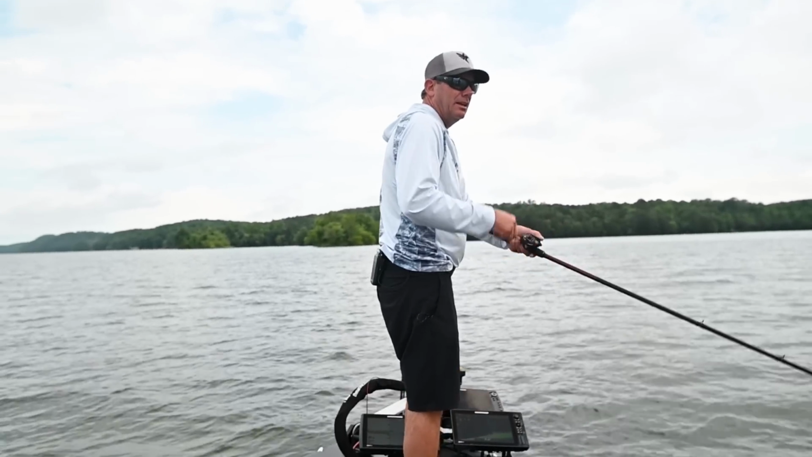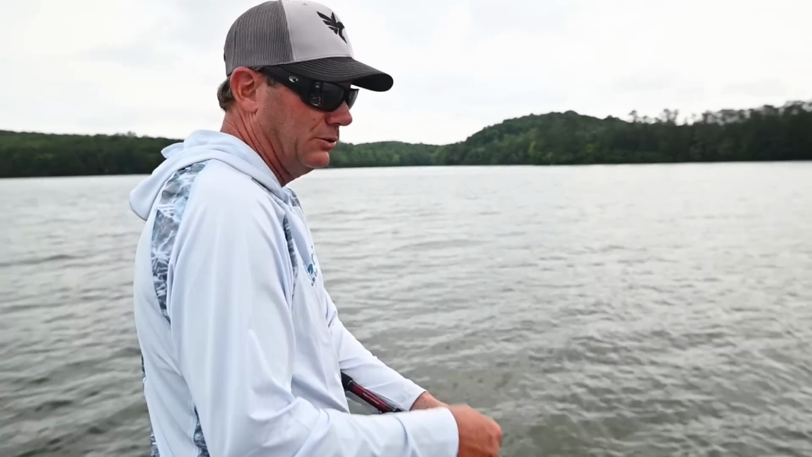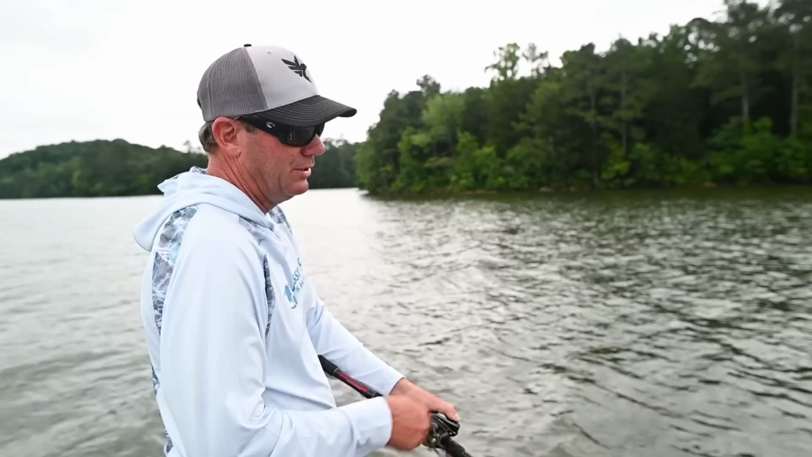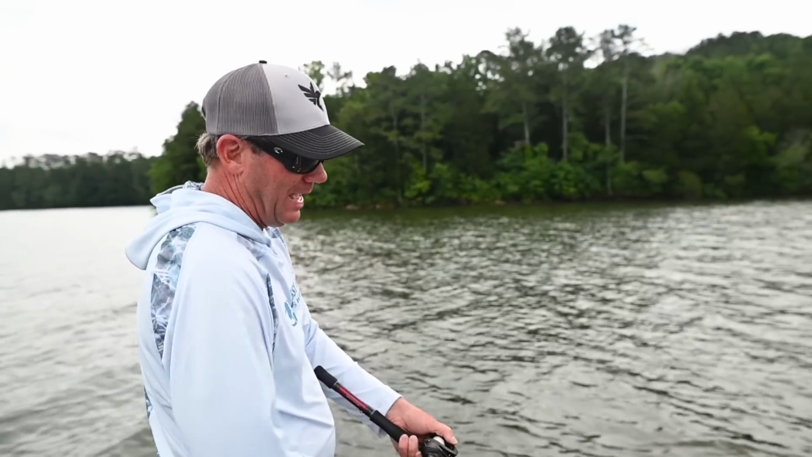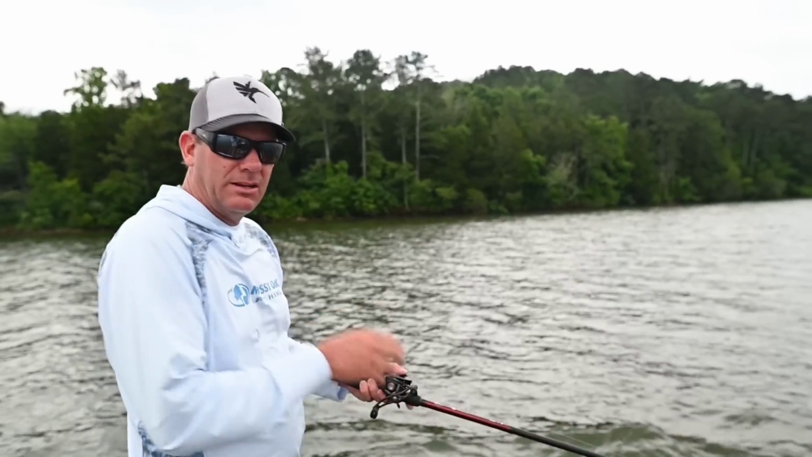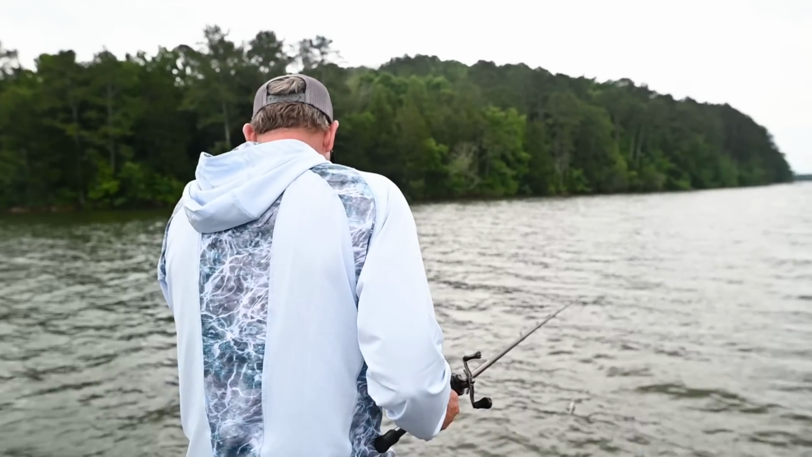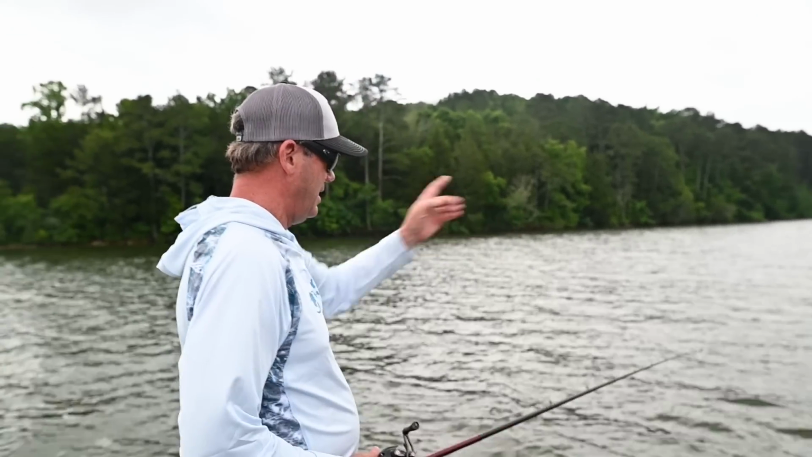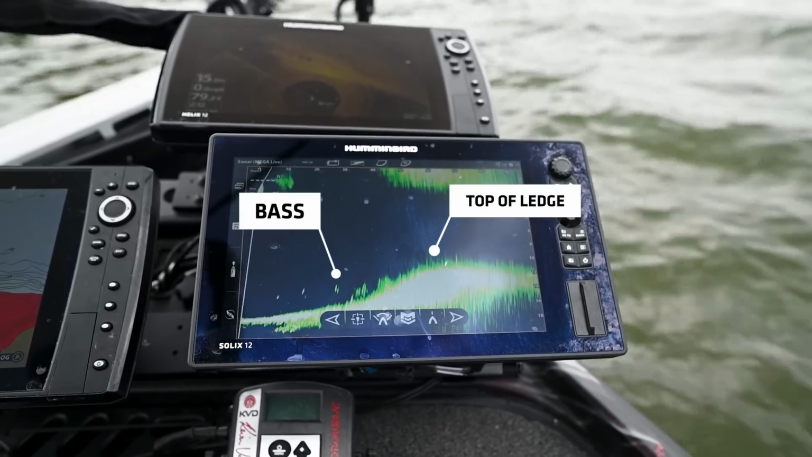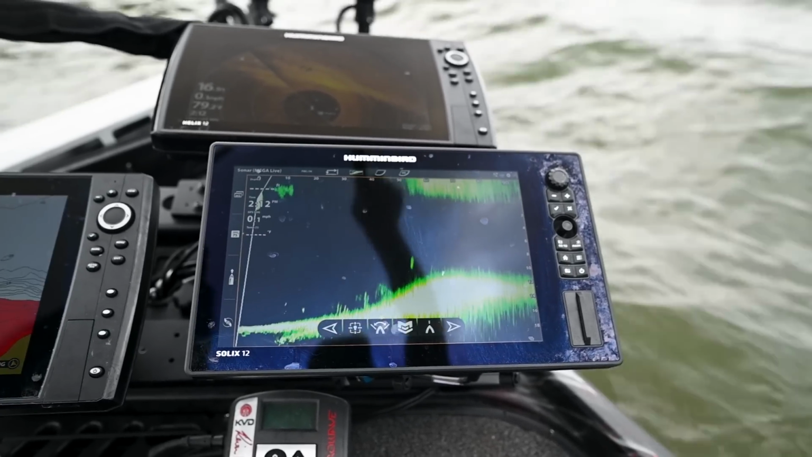One of the things that I like to do is just constantly change angles on a lot of these places, but I want to be out off of the ledge. If you can get that bait coming off the bottom right at the edge of the ledge, it's a good way to trigger them to come up there and bite it. The current's going this way and the wind's in our face, it's kind of backwards, so we just had to move back out, and we'll reposition, re-spot lock here and see if we can get them fired back up.